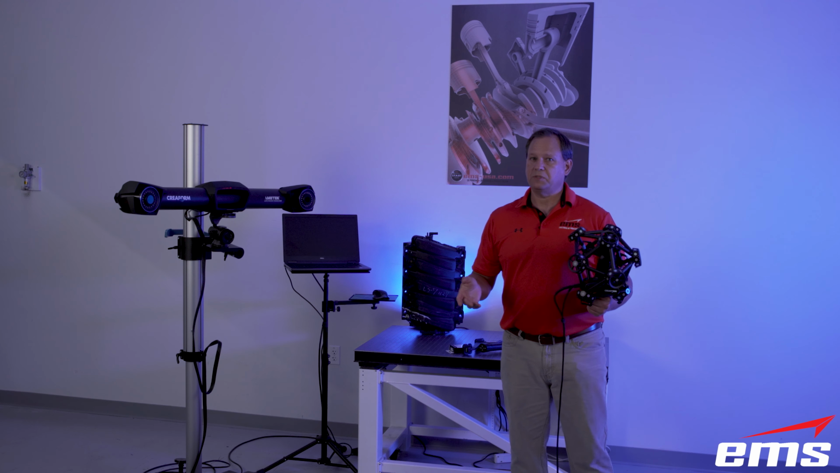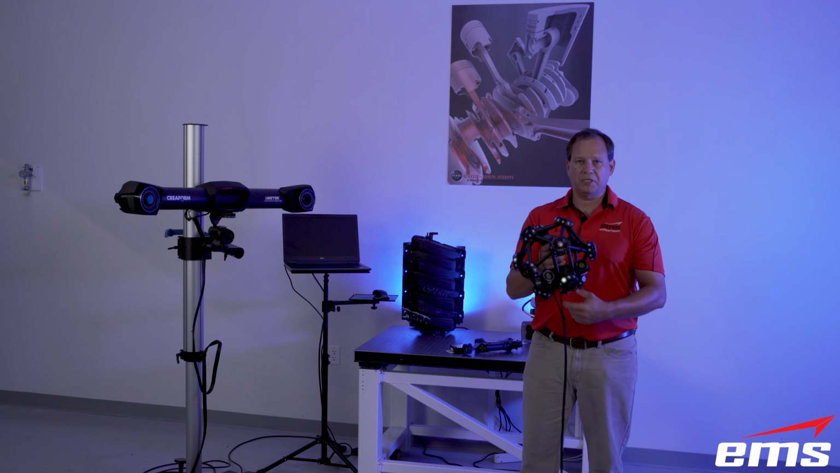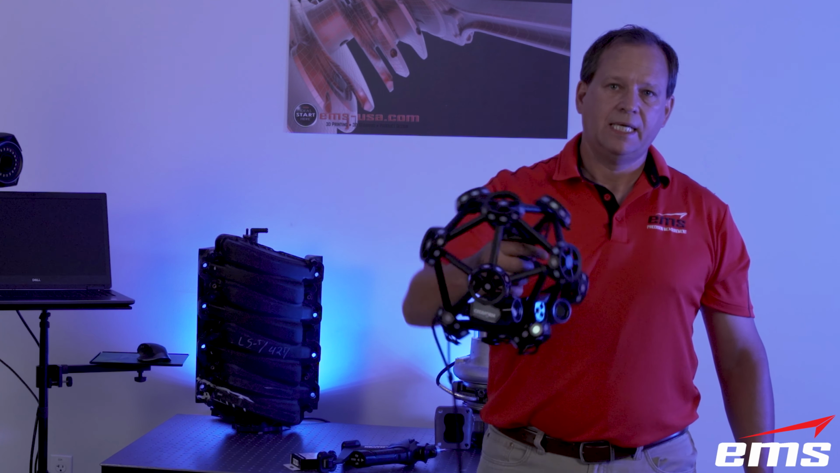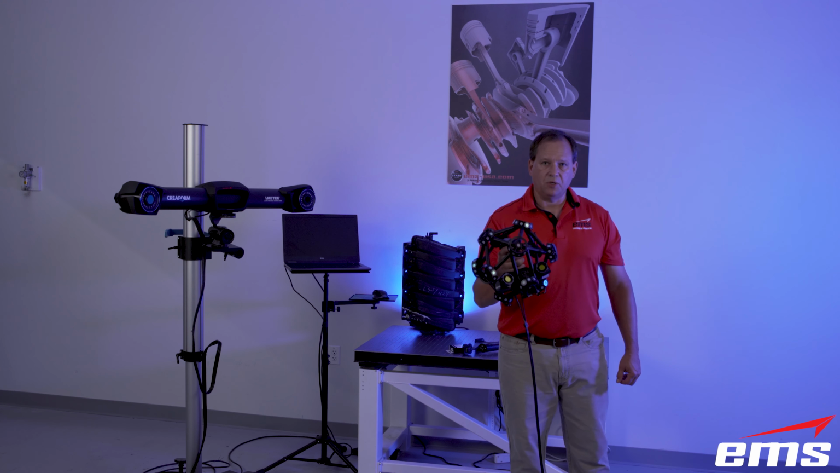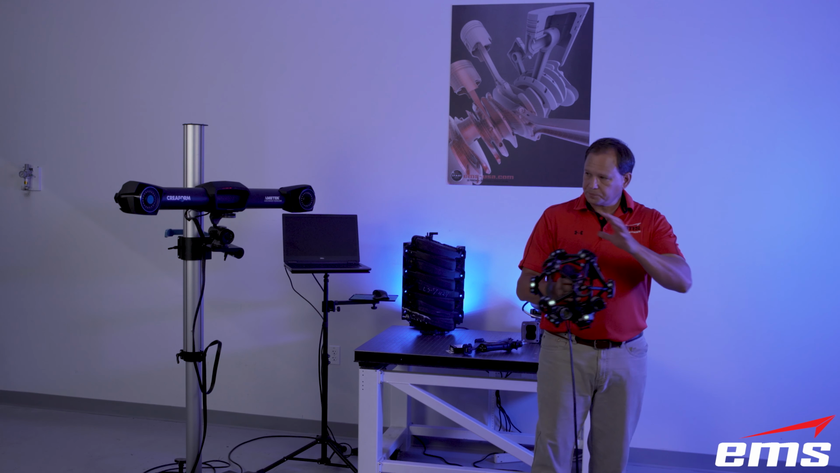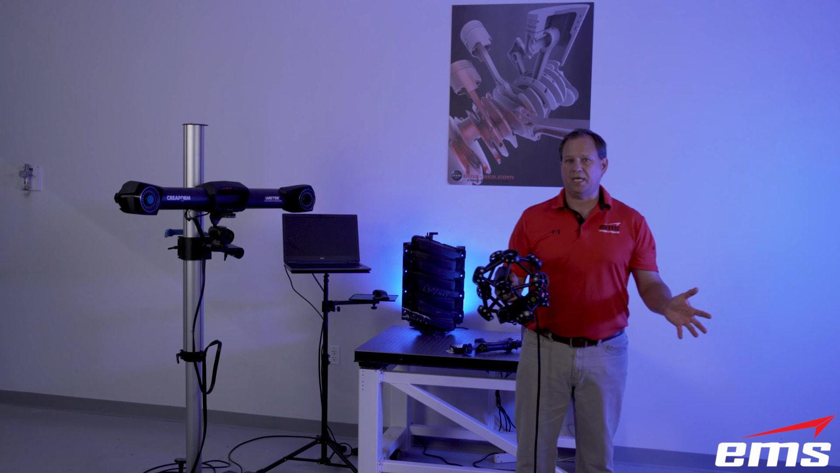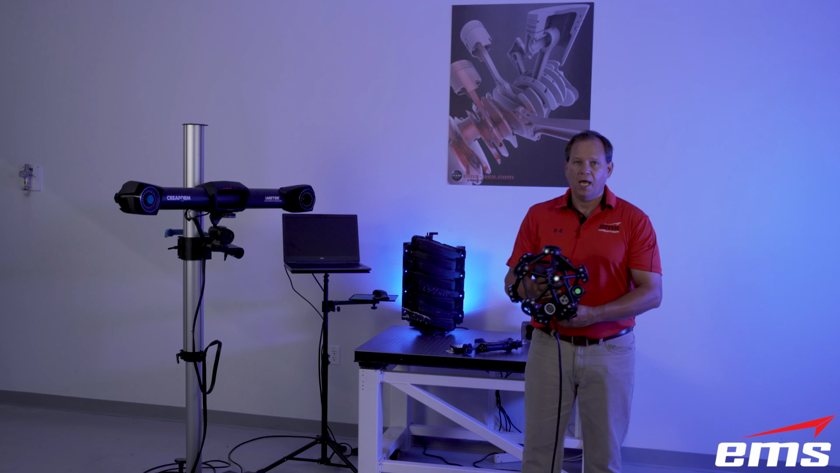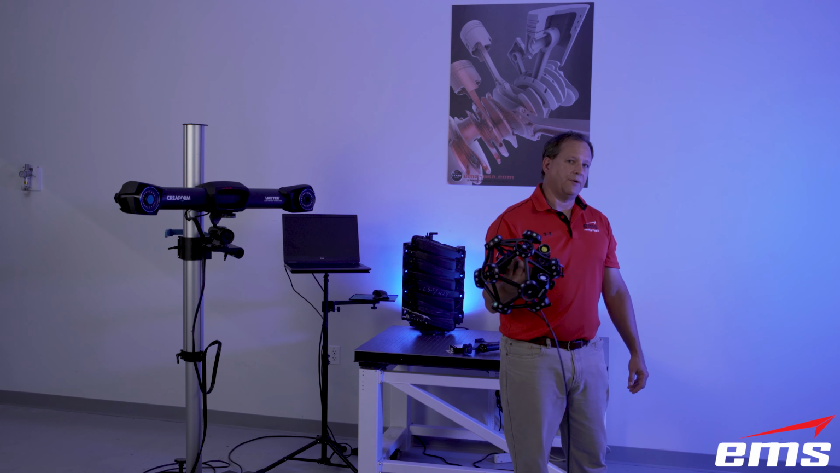Now, more is always better, and that's why you see this thing surrounded by all these targets. And the idea is no matter which way I'm holding it, the system can see enough targets to track it. Now, the only time this isn't going to work is if I block the camera with my body, it'll just stop scanning. So you don't really lose anything. It'll just stop tracking it and stop scanning. But you get used to just holding it like this, and you can work it around any way